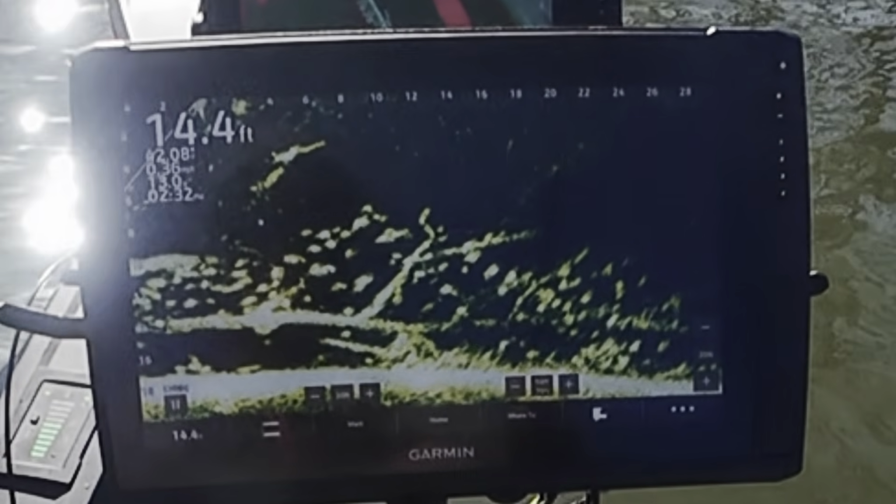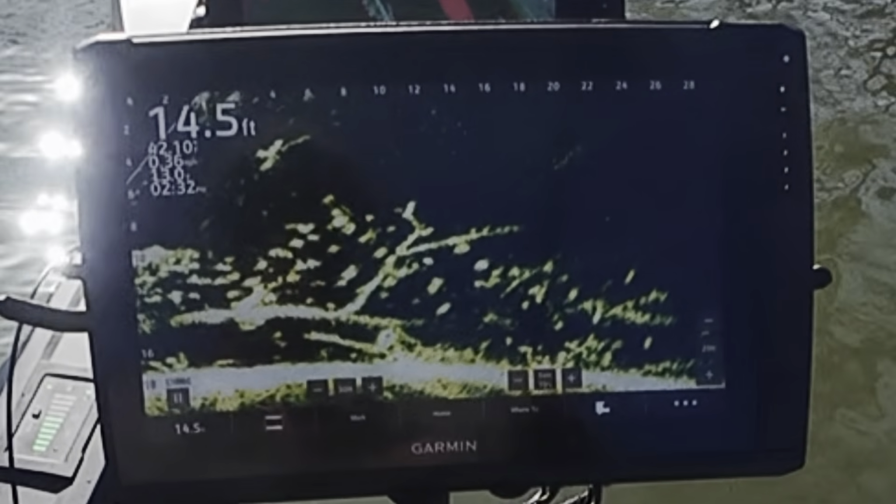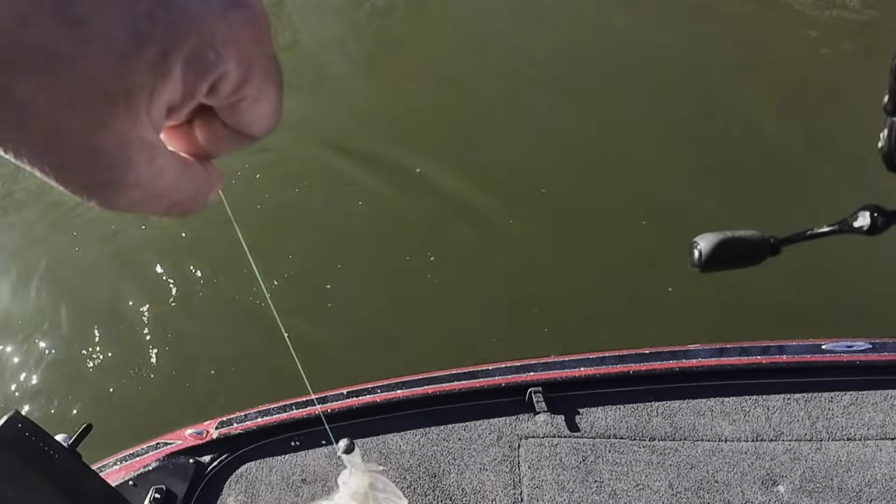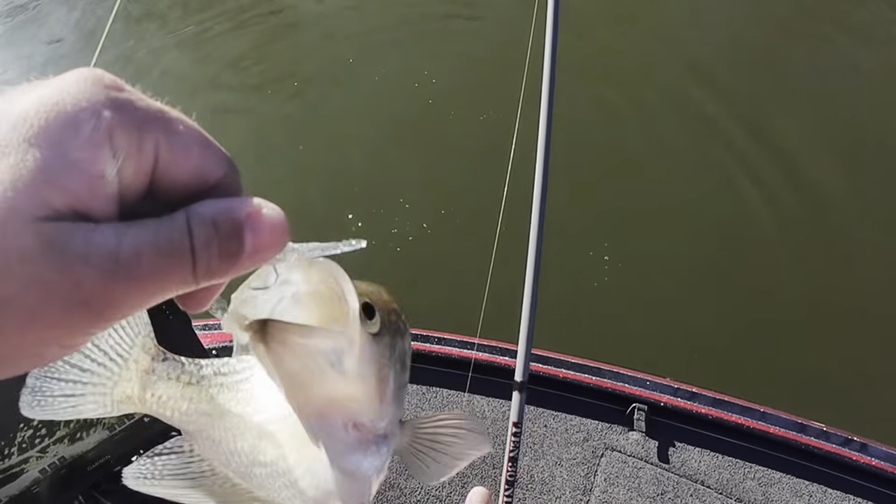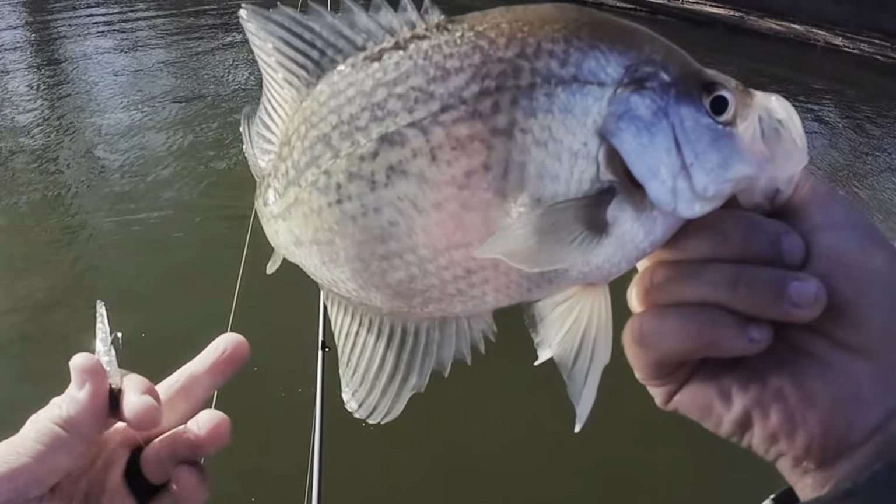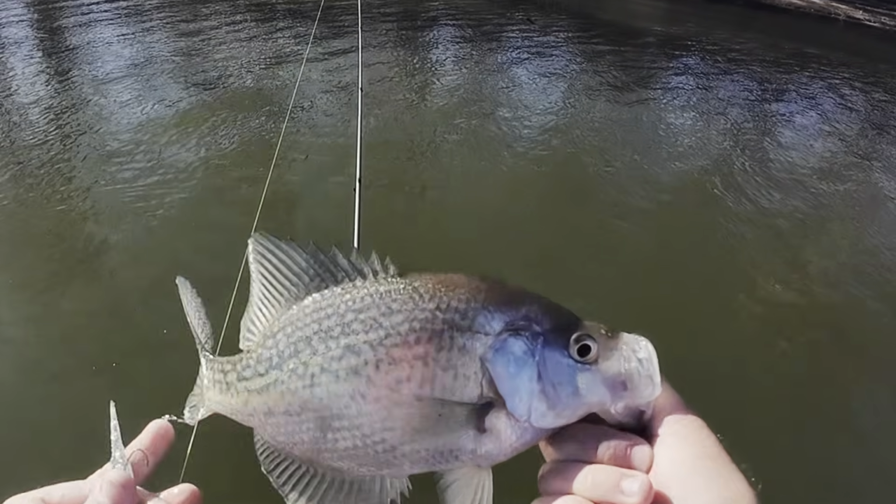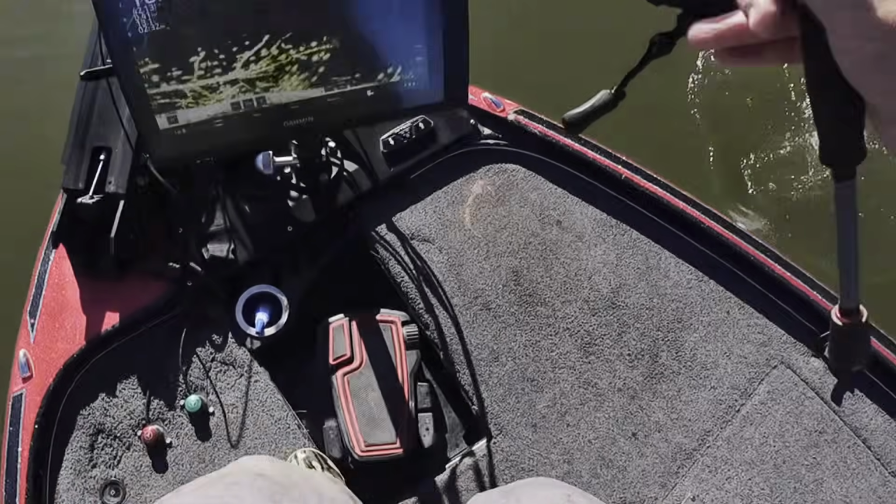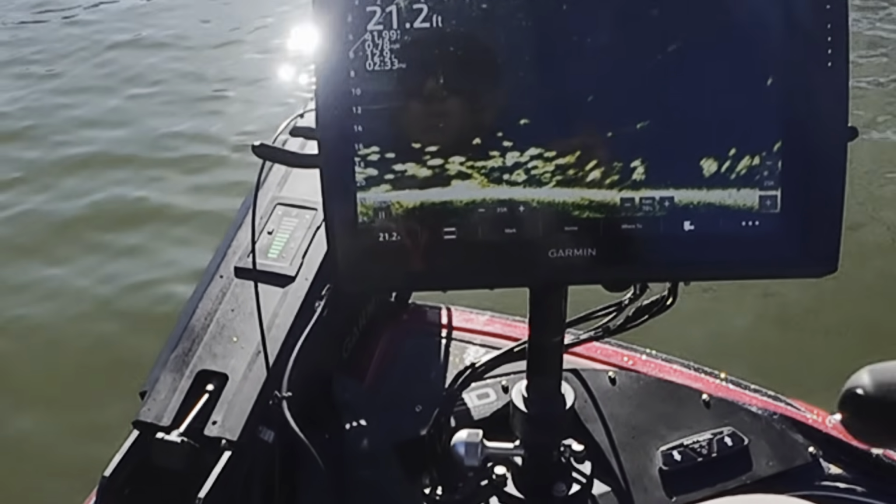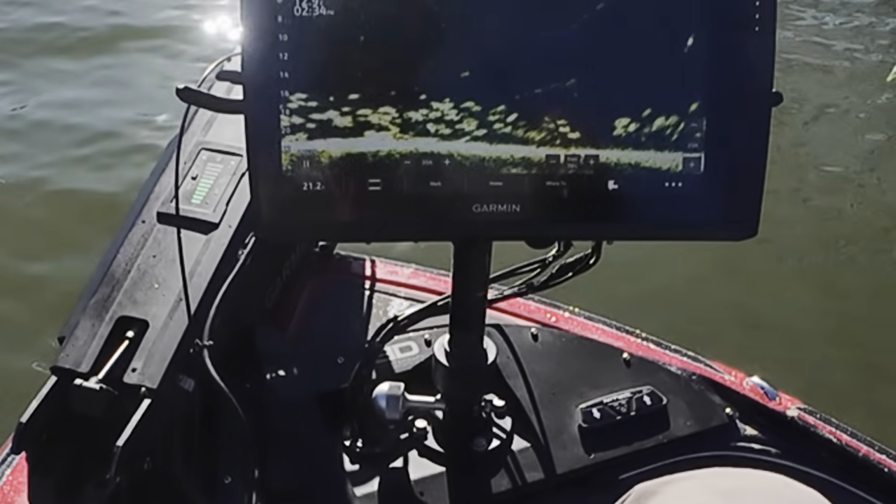There's one right there. I got a good one coming up. Got it. That dude come from a long way away now. Just a 10-incher. But he saw it a long way away. That tells you how good their eyesight is. Looking for bigger ones. Crazy amount of crappie here, and I mean a crazy amount.